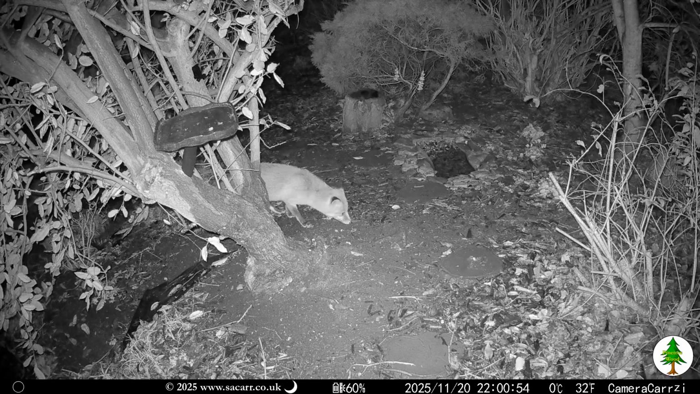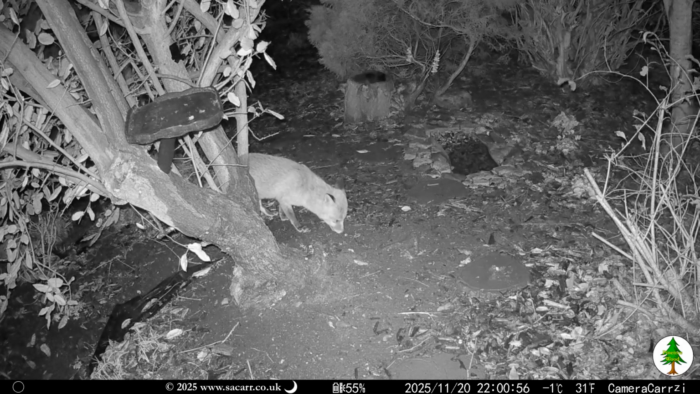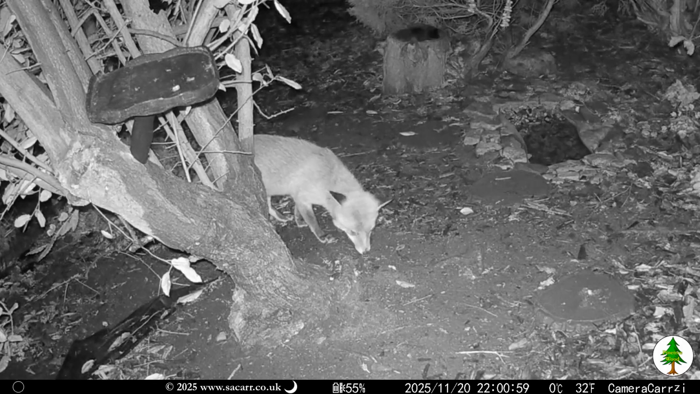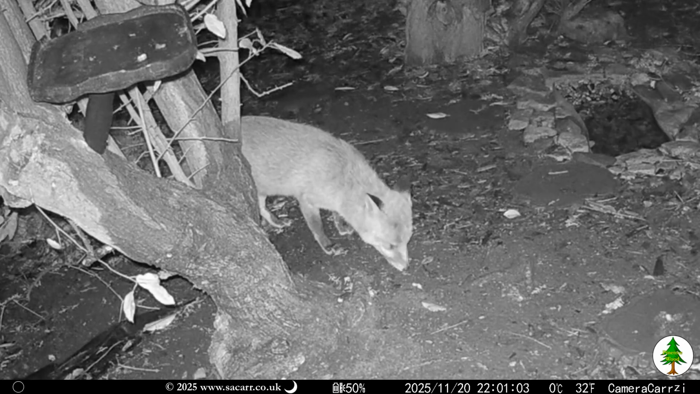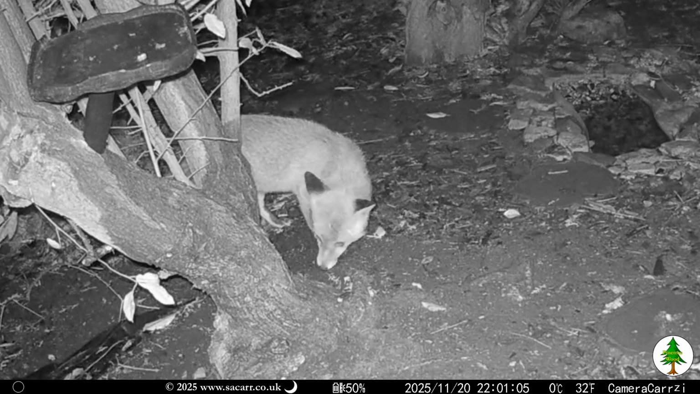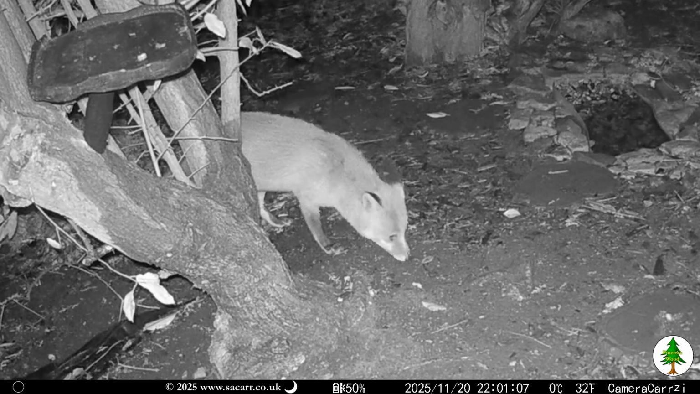The camera turned off again at 9 AM and didn't catch anything else until 10 PM that evening, when the fox was back. He'd missed some food from the night before, and found some of it during this visit. The fox was the only visitor that evening.